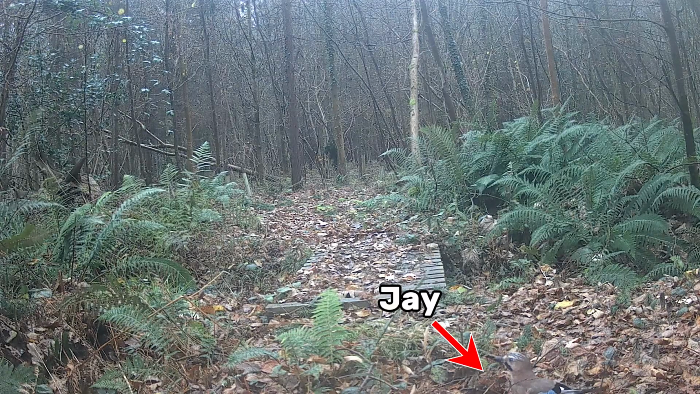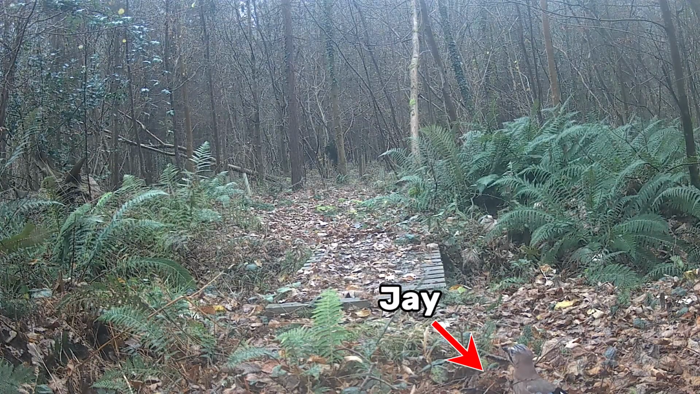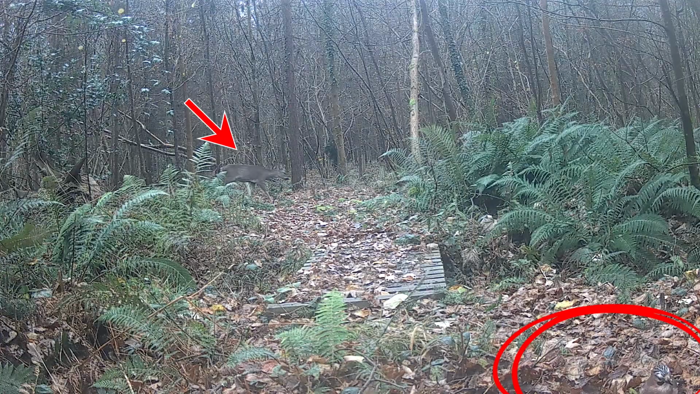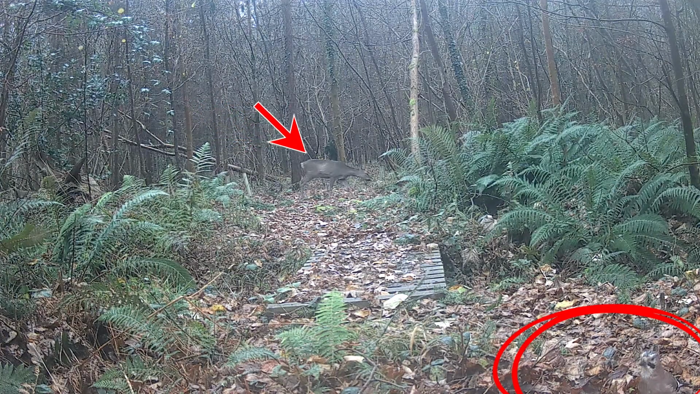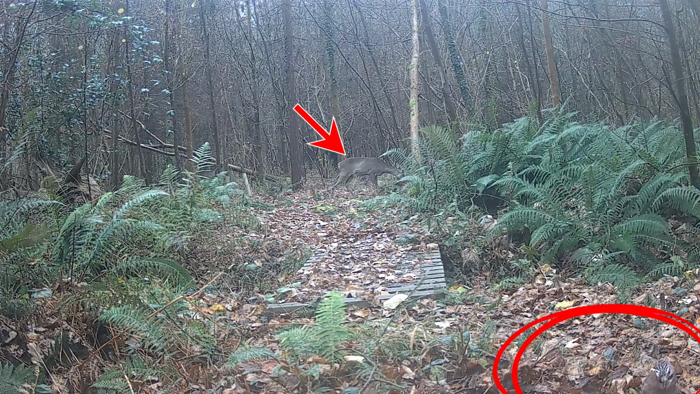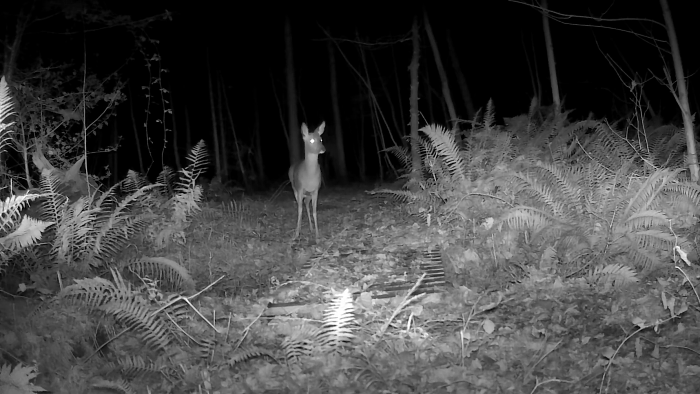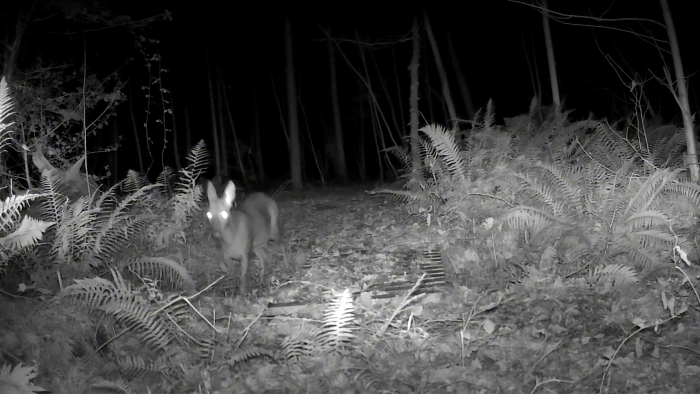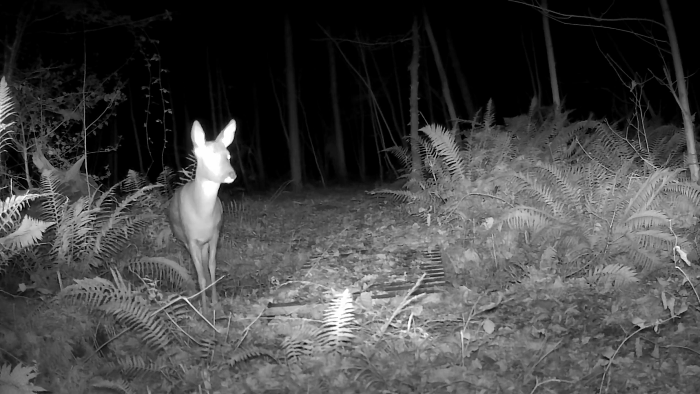Now we have a beautiful jay, back again, picking out the final little bits of that wheat. And now we have a jay and a roe deer. Is he going to cross? Are you going to come over this time? Again, avoiding the bridge. I reckon there's something about it that doesn't fit nicely with their hooves.